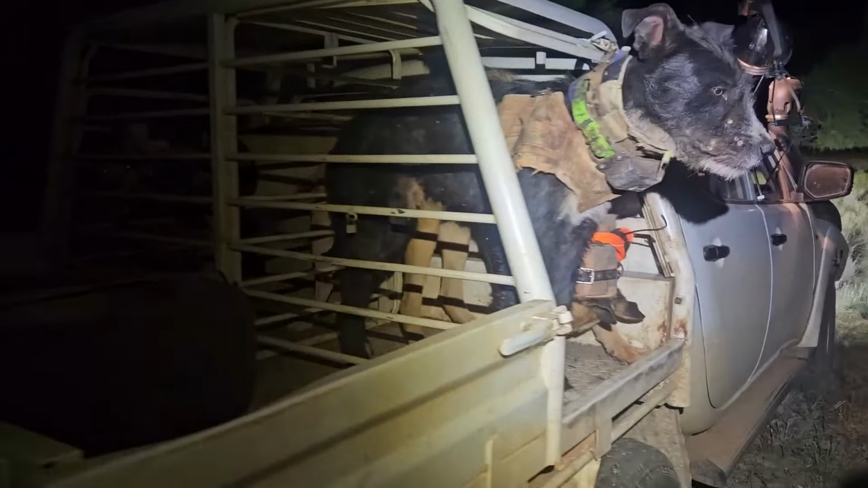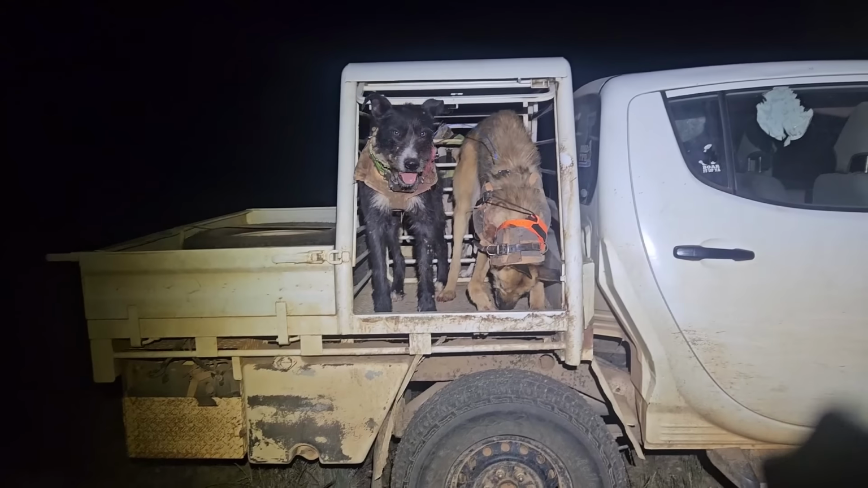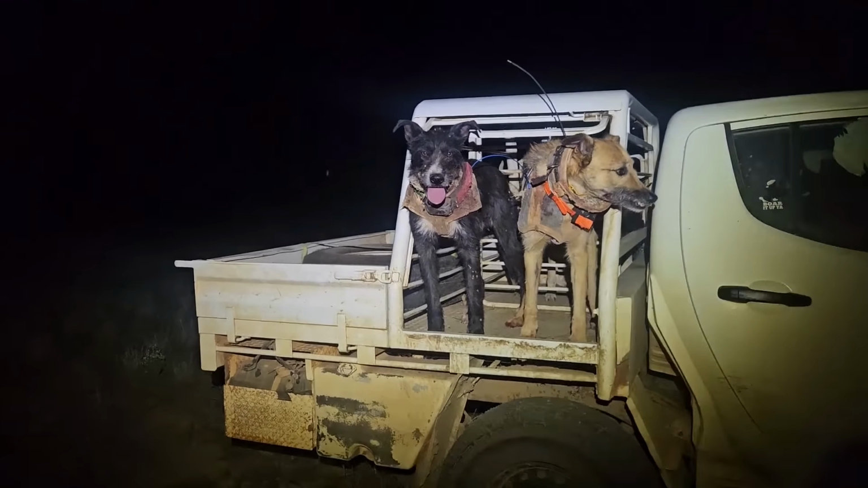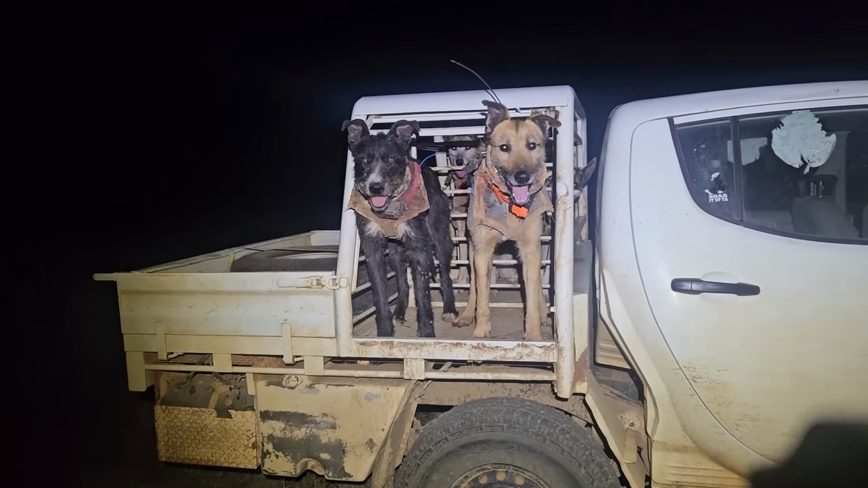It's a bit warmer tonight. We've had a bit of a warmer day. I think it was 36 today, which is a bit warmer for us at this time of year. It's sort of starting to creep up. I think tonight's about 17 degrees. Still, it is nice and warm, and we've got a bit of a full moon there tonight, so we'll roll into it and hopefully we can get a nice big full moon boar. That's the plan. Hey boys, let's get them.